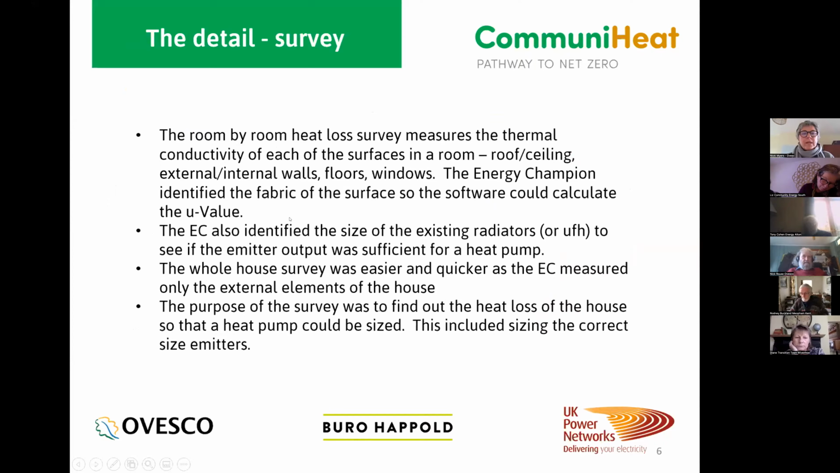I've been through all of this, each of the thermal surfaces, and also the radiators, the emitters. So emitters can also be underfloor heating, or you can also have air heating as well, blown air heating, or grills under the floor. So there's slightly different types of emitters. So we did a room by room survey, but we also did a whole house survey, which was much quicker because we just measured the external elements of the house and not the internal elements.